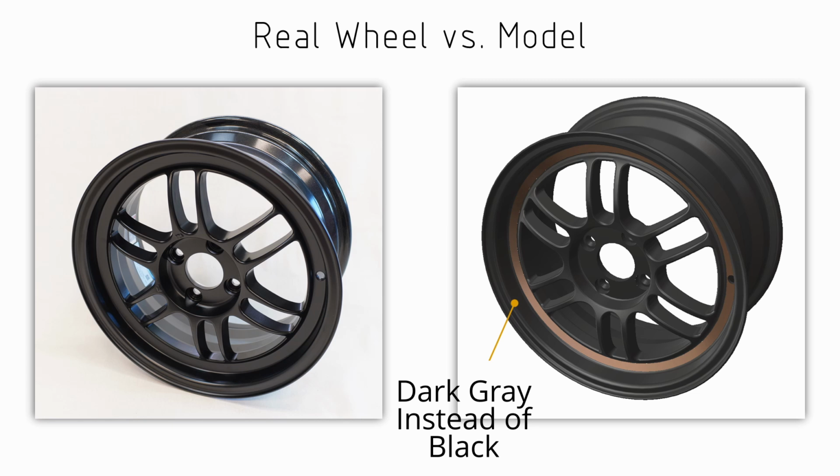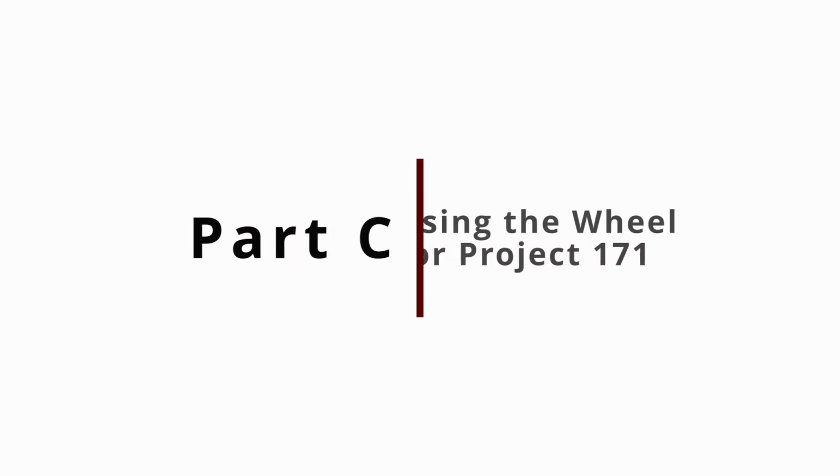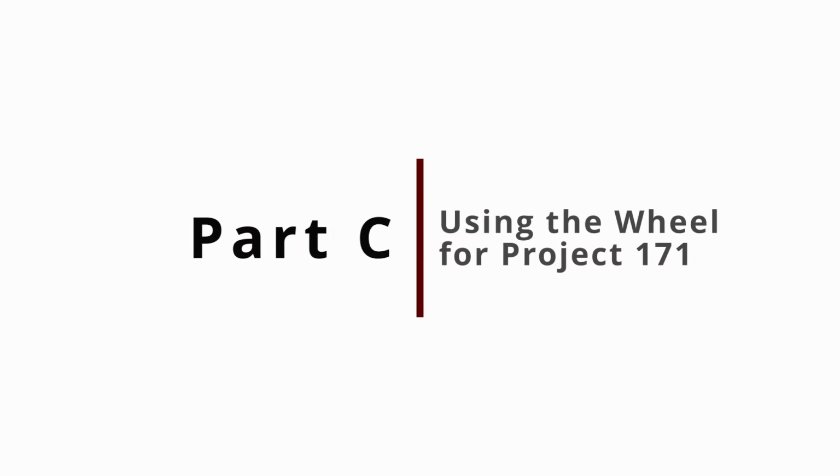And the last thing when it comes to modeling is that once we have this modeled, we can apply the material as being aluminium, and then we can have the software calculate the mass properties for us. And this comes out weighing 4.62 kilograms. Now we also get moments of inertia of the wheel, which can be really helpful once we start to do vehicle dynamics calculations. So now we move on to the final part of this video.